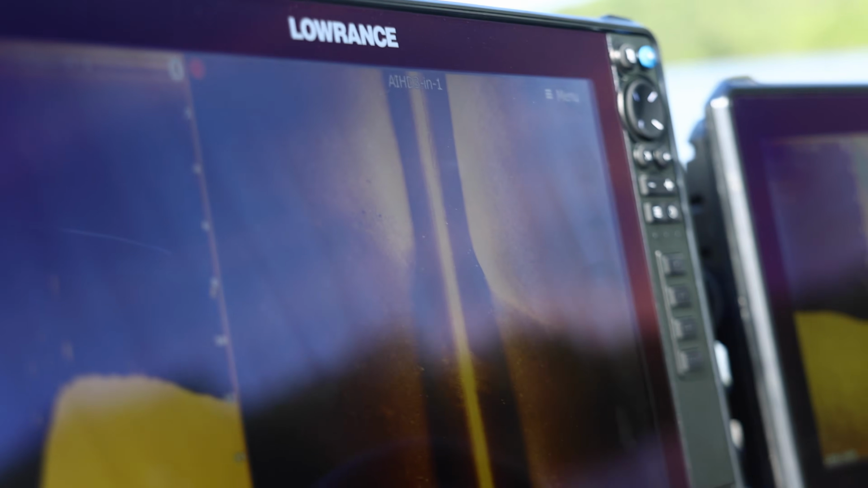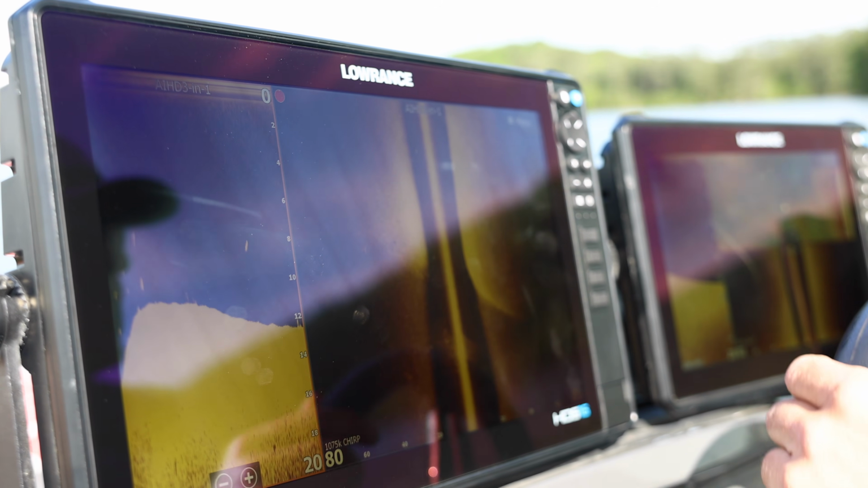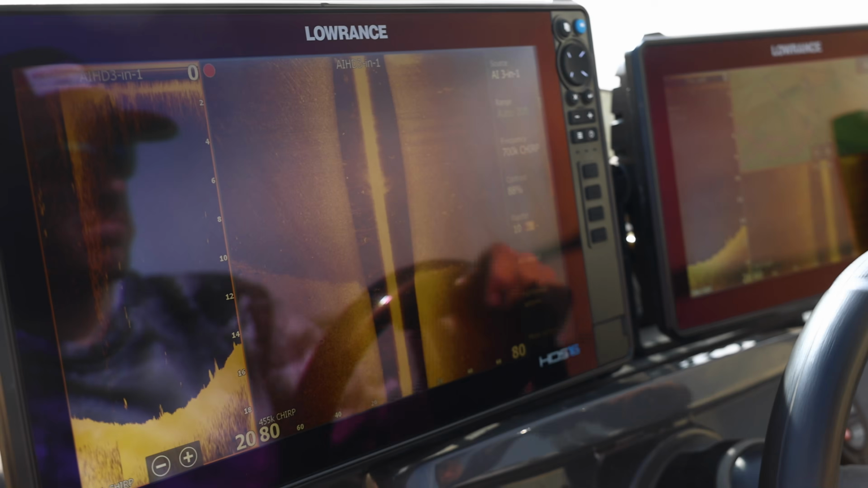So they're not letting me idle over them. You sort of see them on my right hand and my left hand side. They're being little punks, which is fine. They're in 10 feet of water. I get it. But if you guys wanted to be a little bit nicer, you could allow me just to idle over y'all.